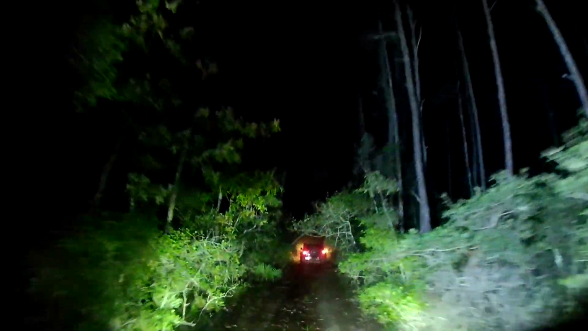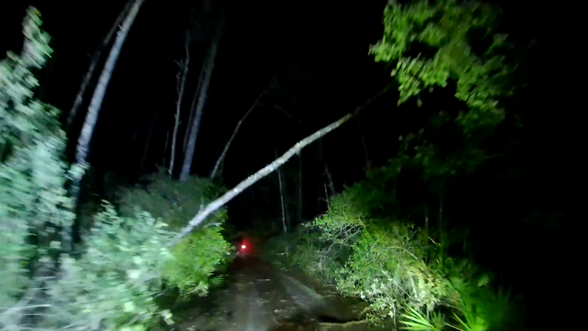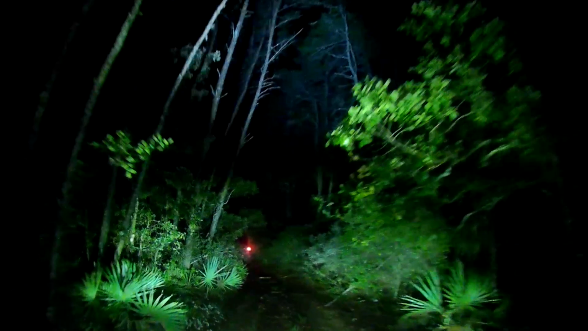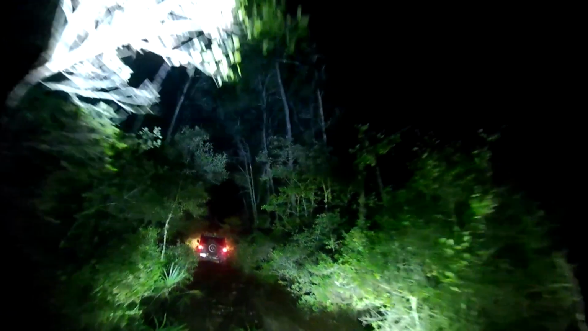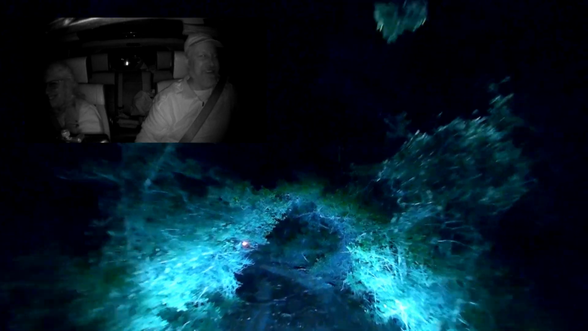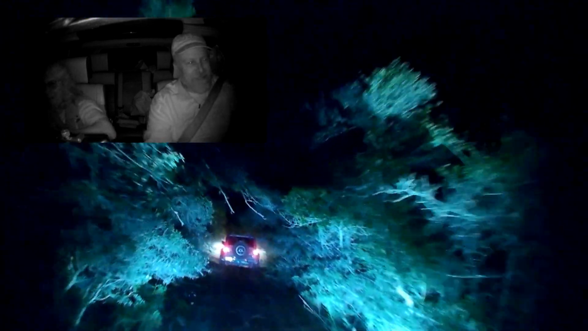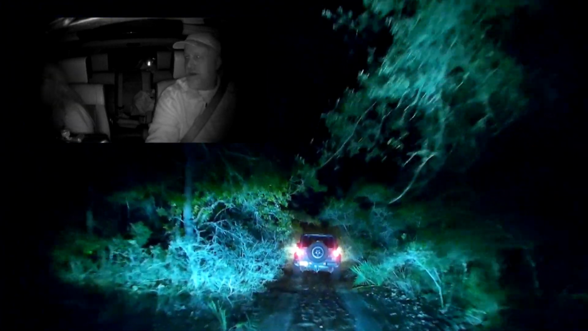Then I really can't have the camera out. And inside it doesn't work because I see all the lights reflecting back. Can you get to the top of the trees? Like up above us? Let me try to do that. Oh, what? Forget it. Keep going.